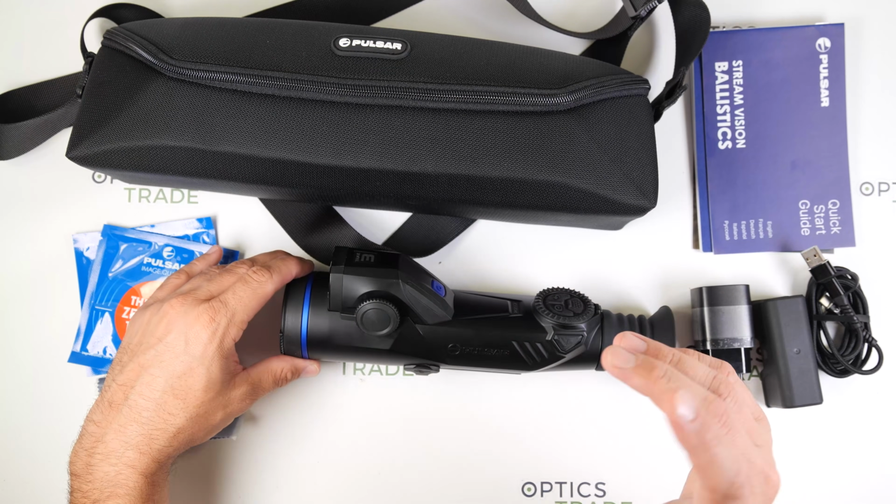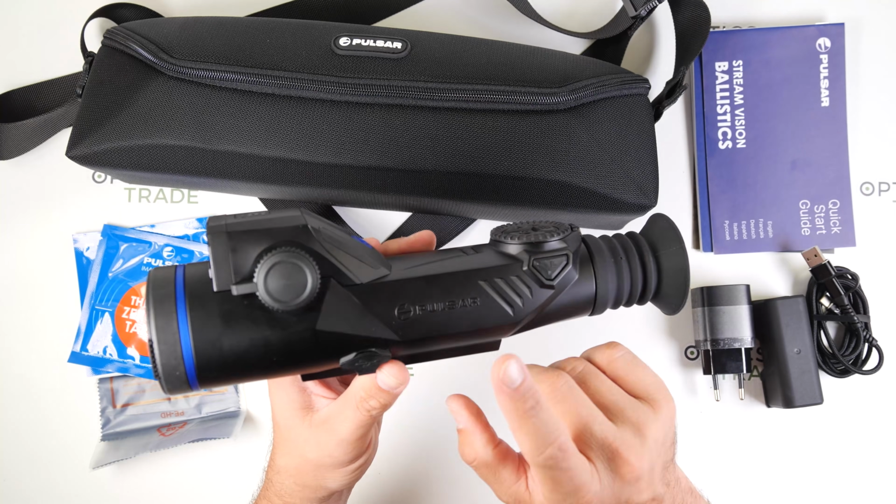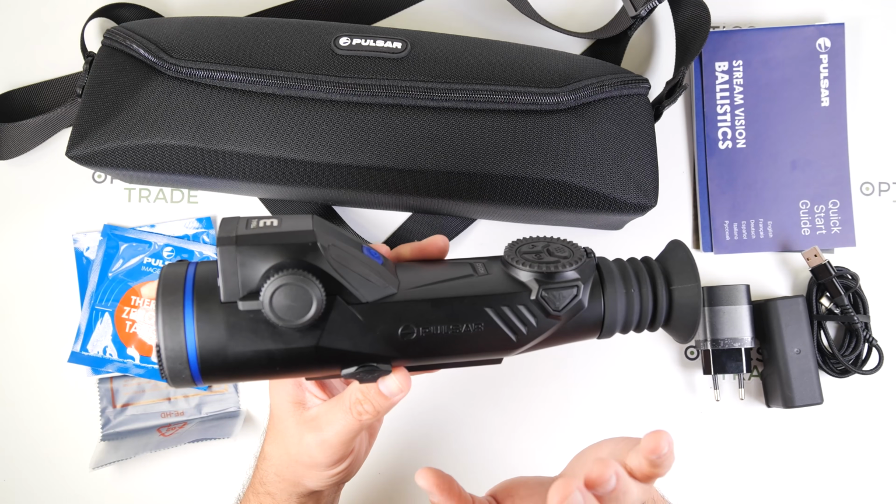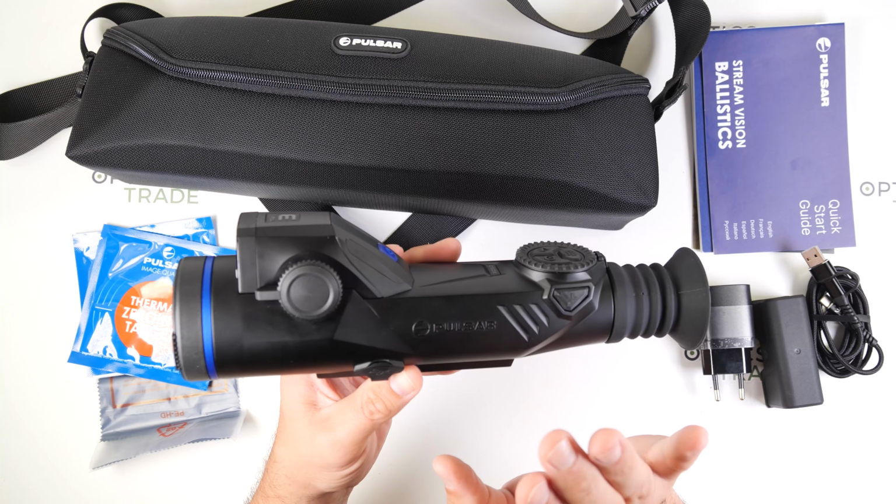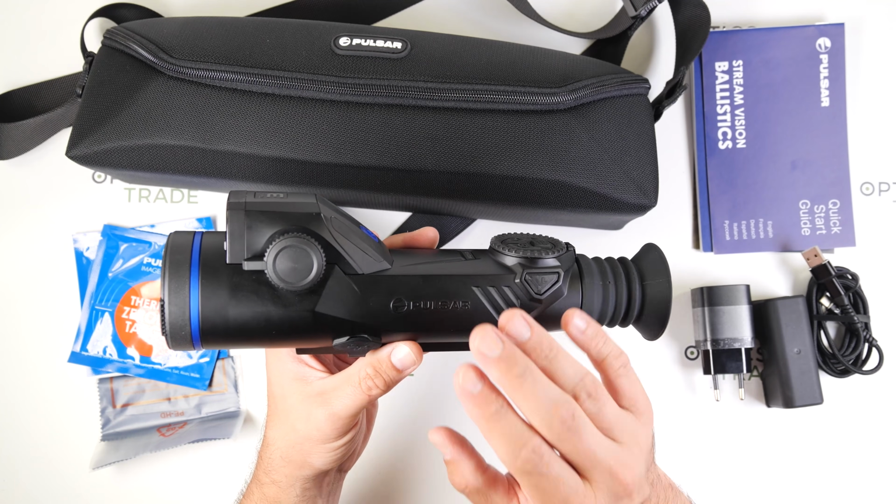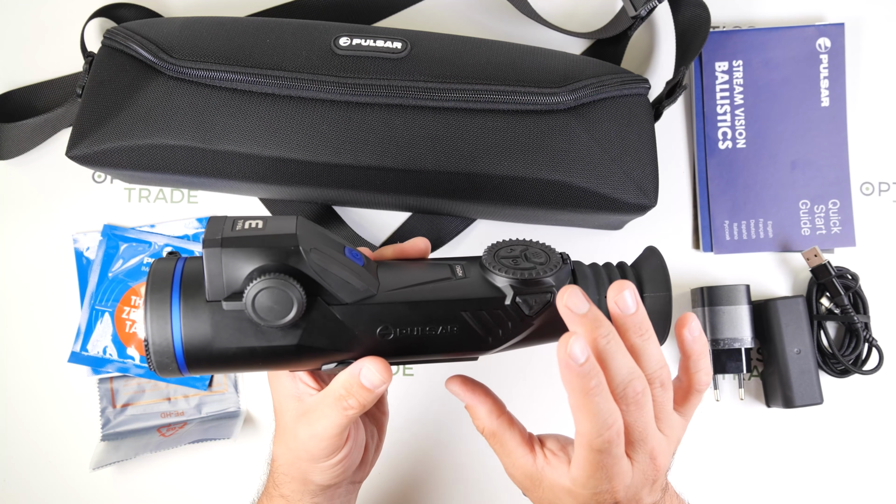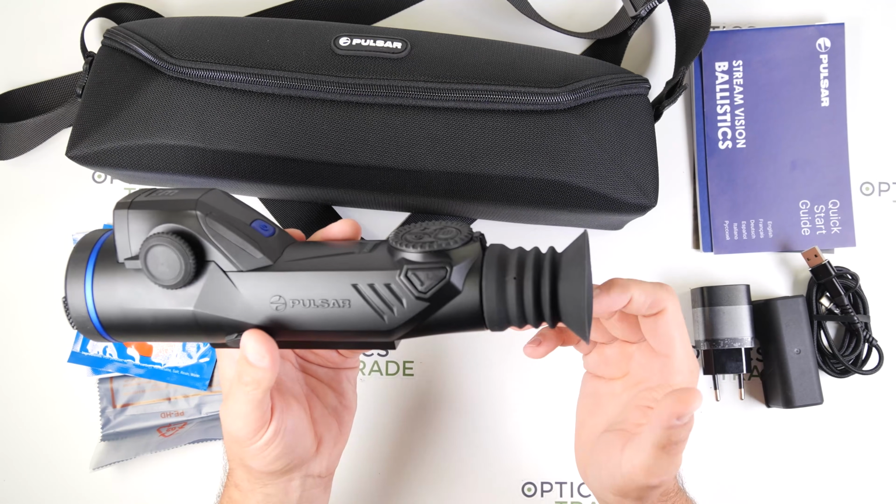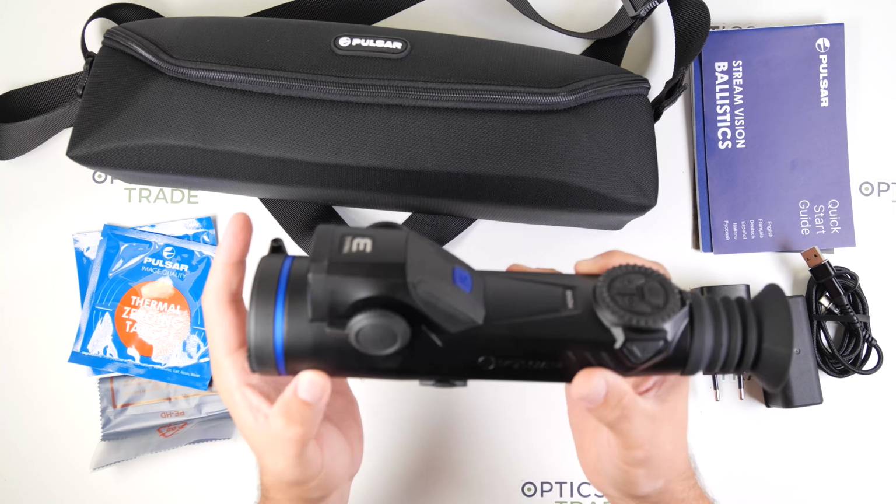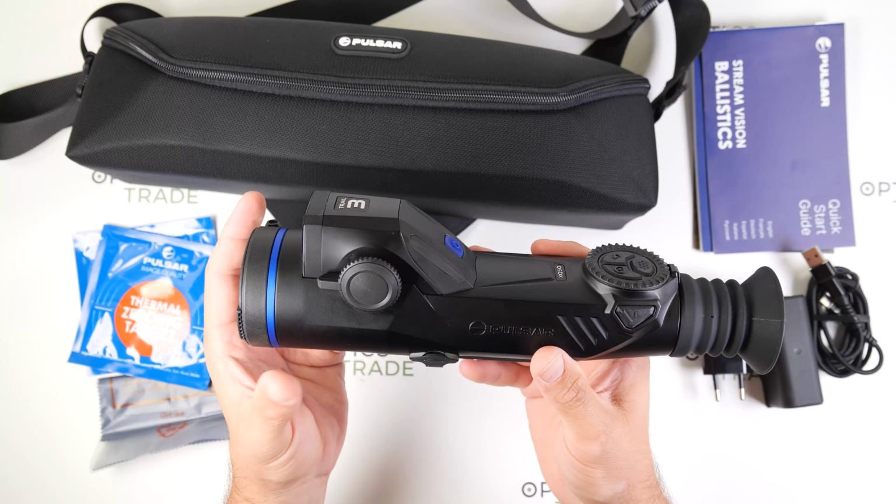I have to say the only thing I really noticed, and which is standard with Pulsar thermal devices, is that when you turn the device on, the device calibrates often at the beginning. When the thermal sensor is warmed up, this gets less frequent, but yeah, this is the only thing I really notice with this device, or what I really see some room for improvements.